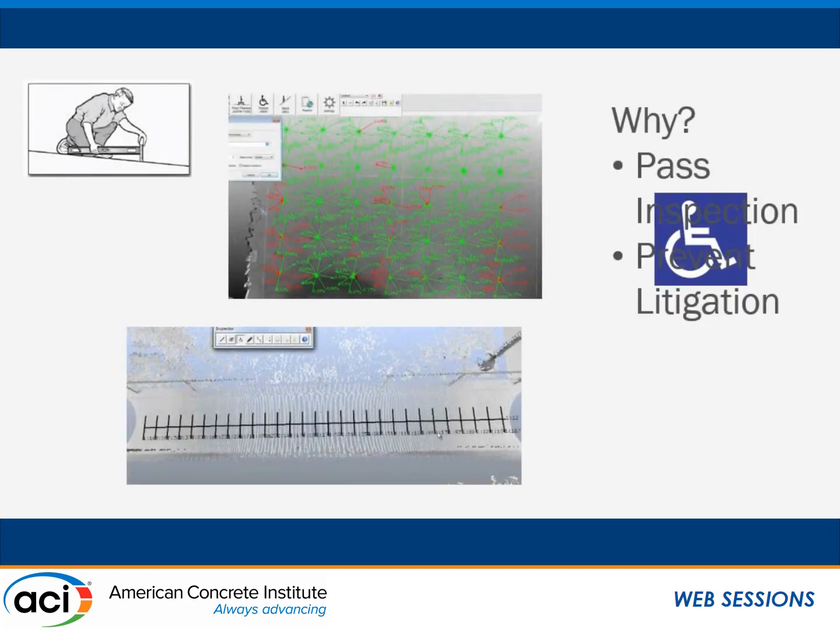Another common use case for this technology is ADA ramp and slope analysis, for both ramps as well as parking garage inspection. Does anyone here do parking garages? Raise your hand. Okay. So there's being able to check this, and also being able to check this while it's still workable, again, is something that this technology is currently enabling.